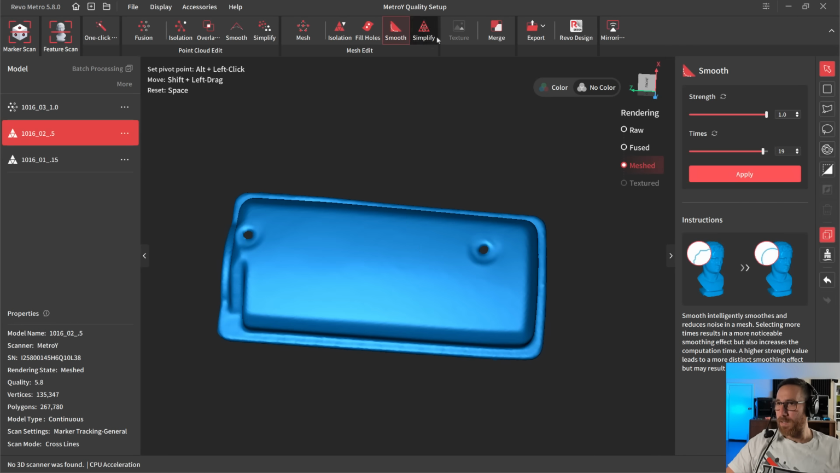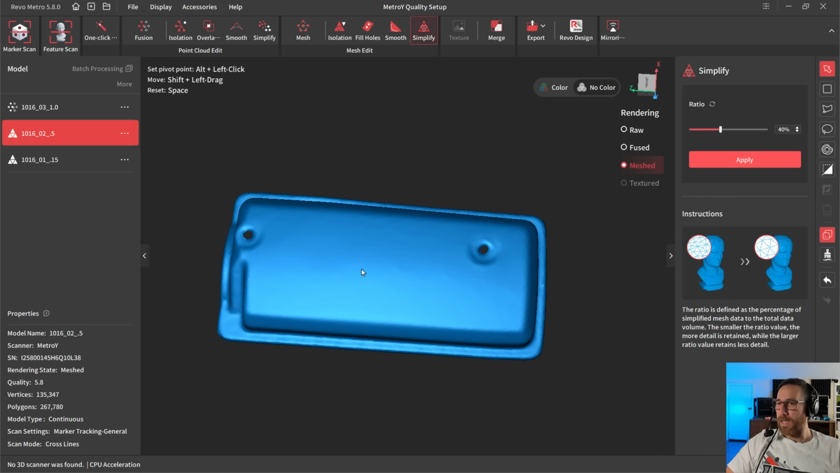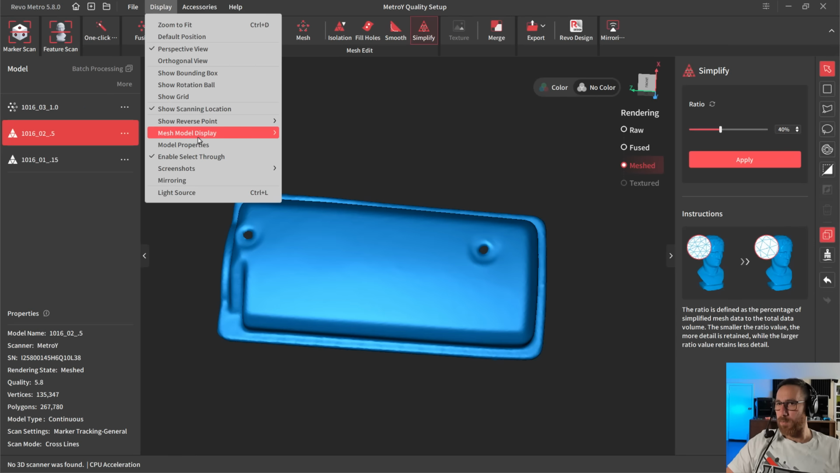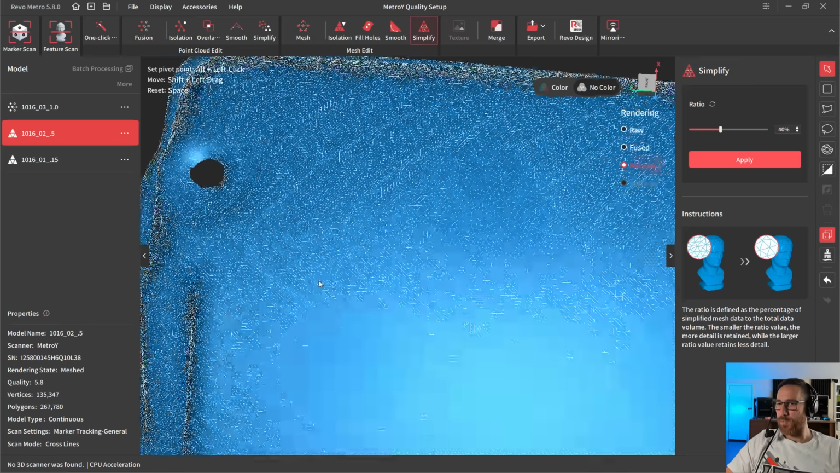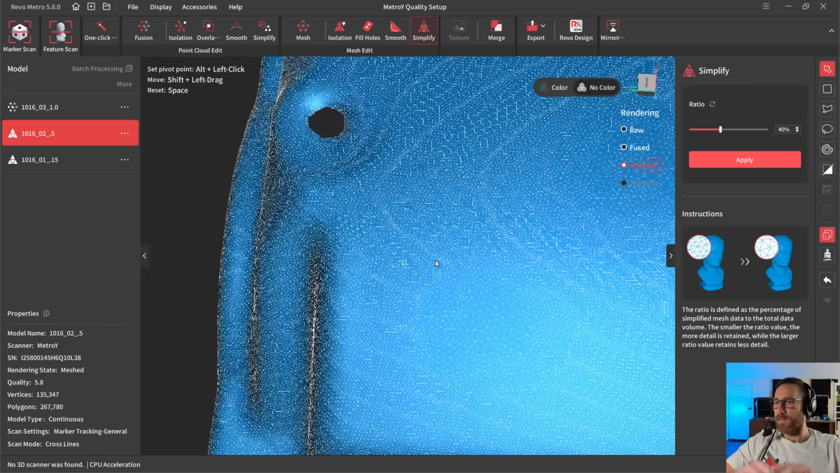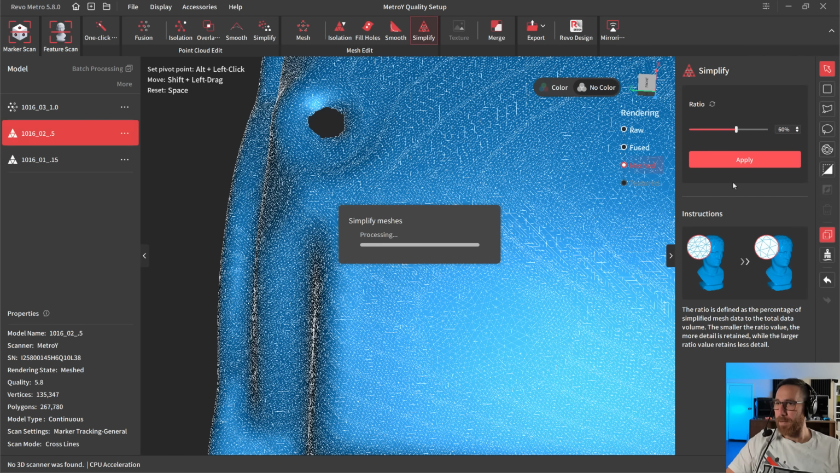And then the last step in this is to simplify. Now, again, the simplification, I don't know why I keep turning this off. Let's go ahead and turn it back on. The simplification, the idea here is to reduce the size or increase the size of the polygon, so reduce the overall count in areas of low curvature to the point where it makes sense. So right now we've got 267,000 polygons. I'm going to take this up to 60% and apply.